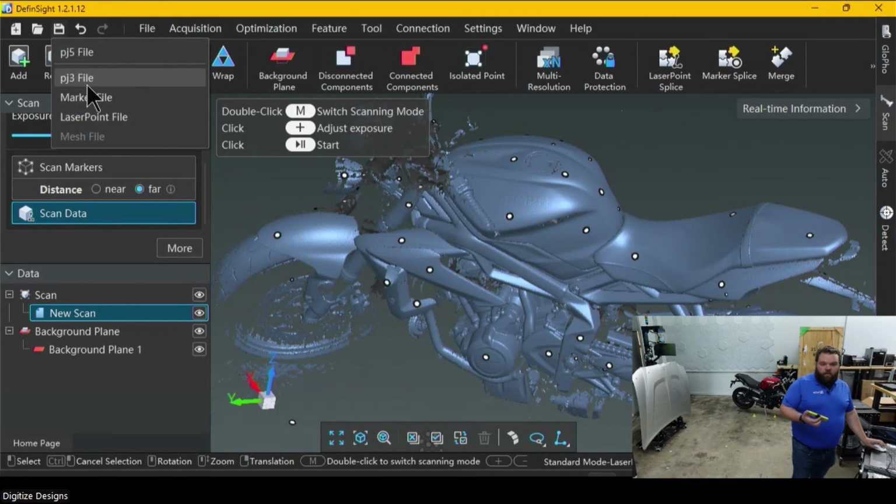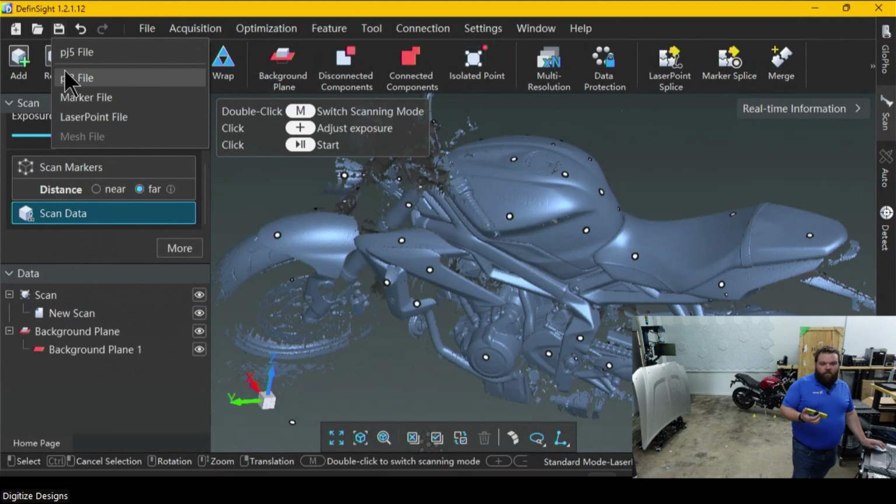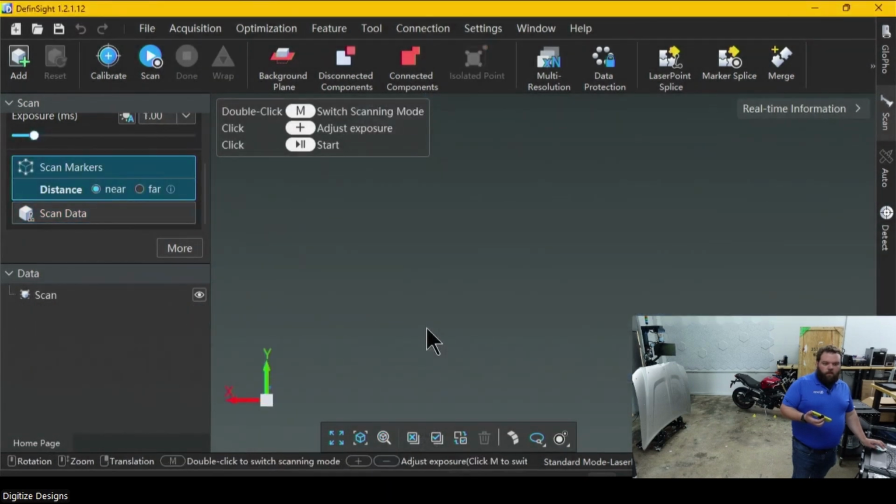One of my favorite things is instead of just the PJ3 file, which would just save the specific scan we're looking at here, I can save a PJ5 file, which is everything in the project that I've got. So if you've got 4 scans, you don't want to have to save them off one by one. You can save that PJ5, it'll save it all into one place. Save that off so I can clear us out here.